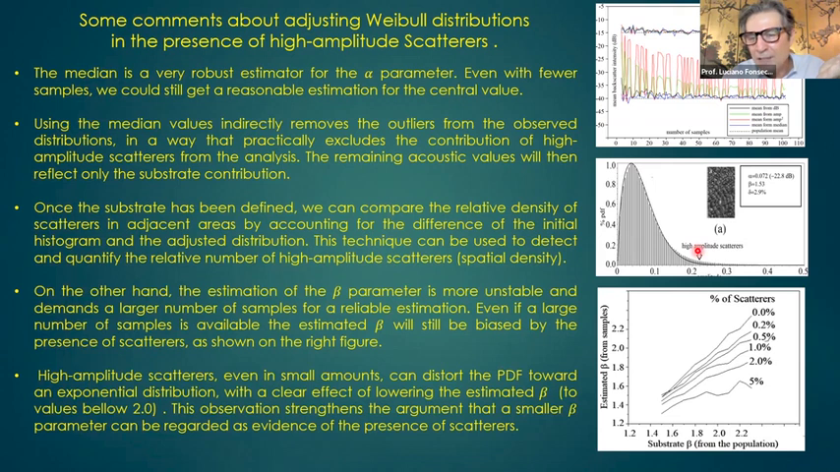So that difference here is clearly related to the distribution of high amplitude scatters. Okay, this is the point here.